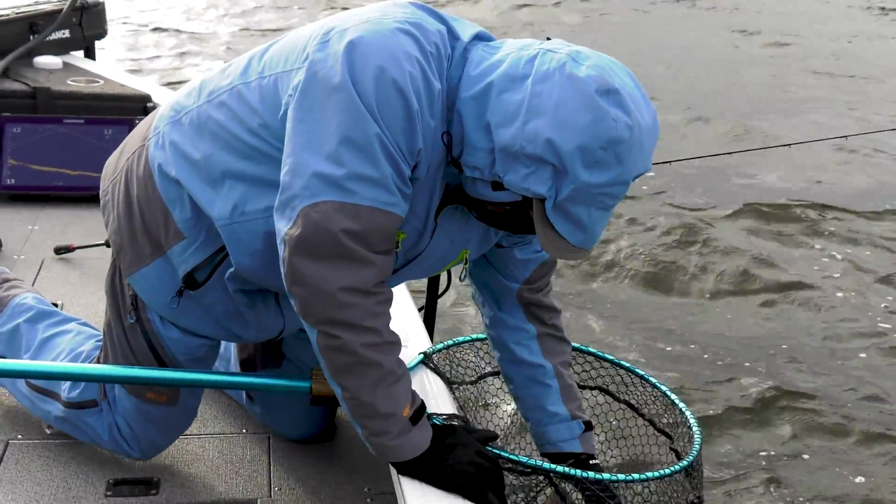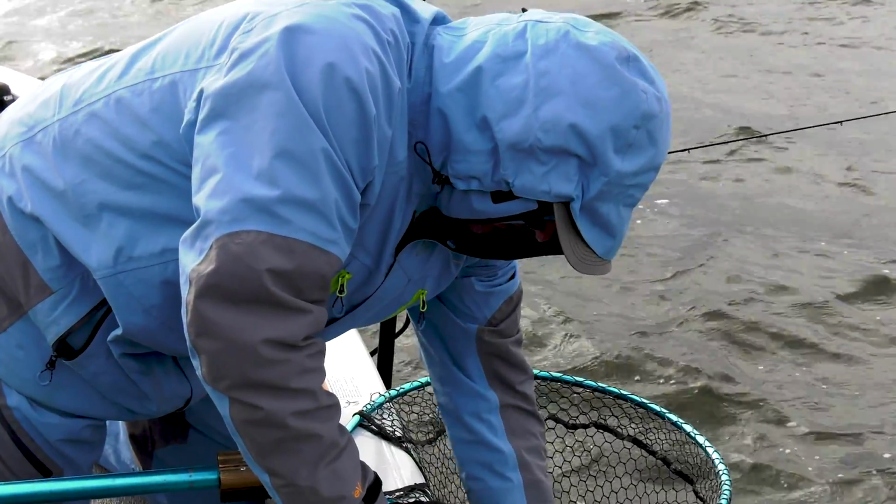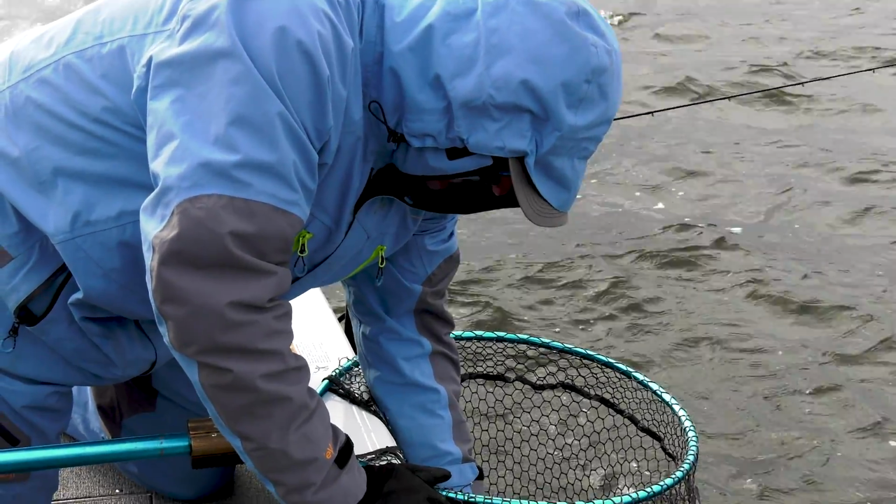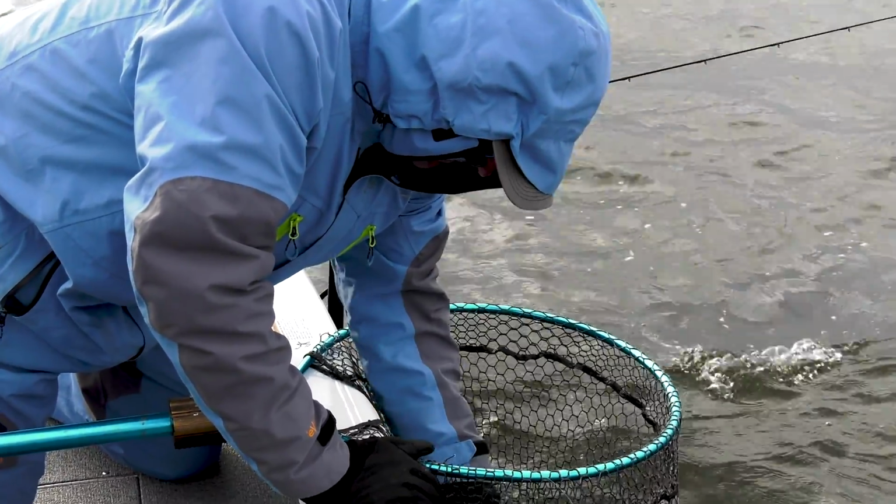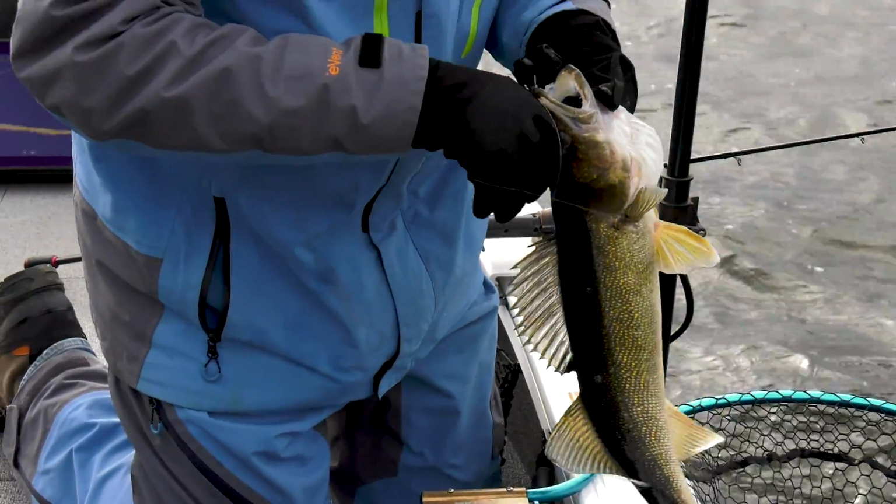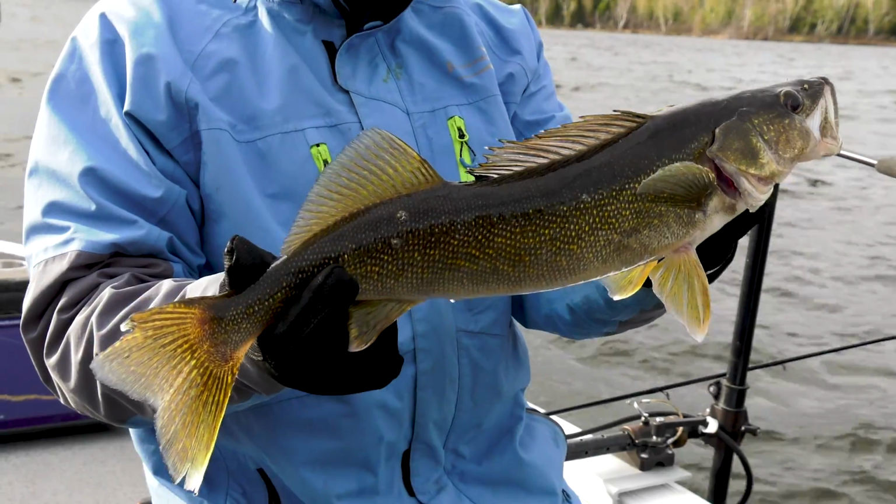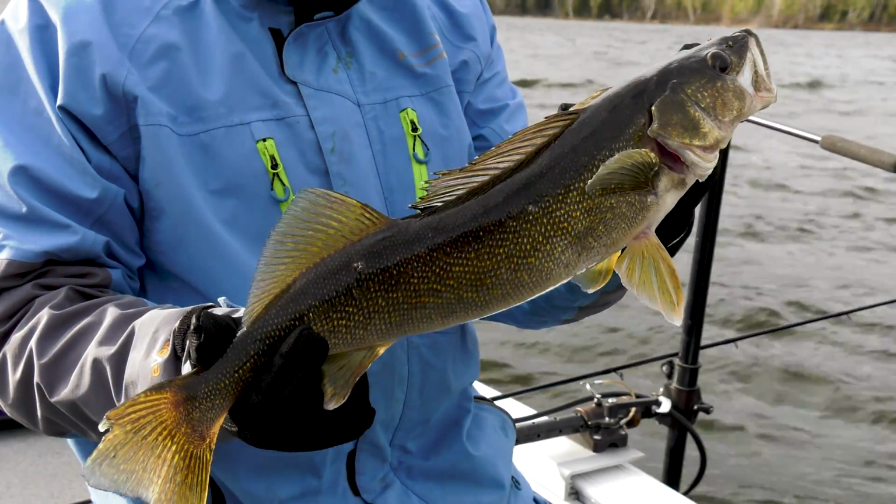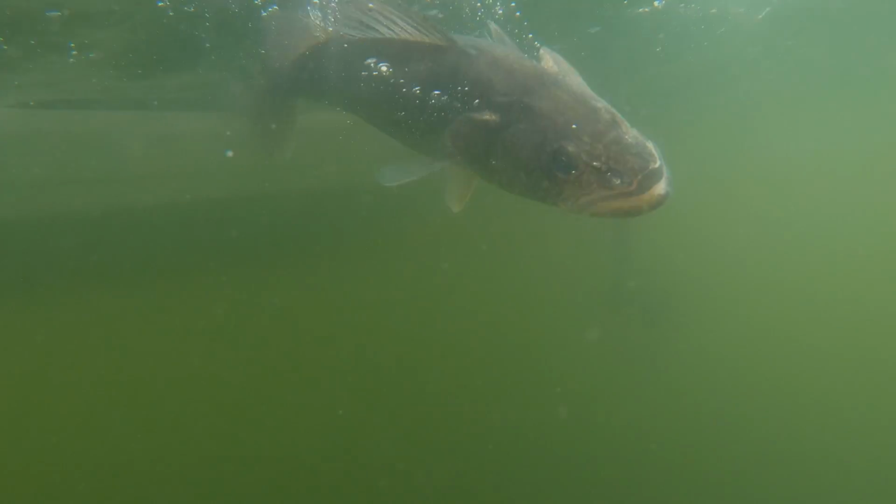Everything about it. Seeing the fish, watching the fish come in on the screen. Just video fishing at its finest. Then obviously catching fish like this right below the boat on a jig. Yeah, gorgeous. That's why people come up here.